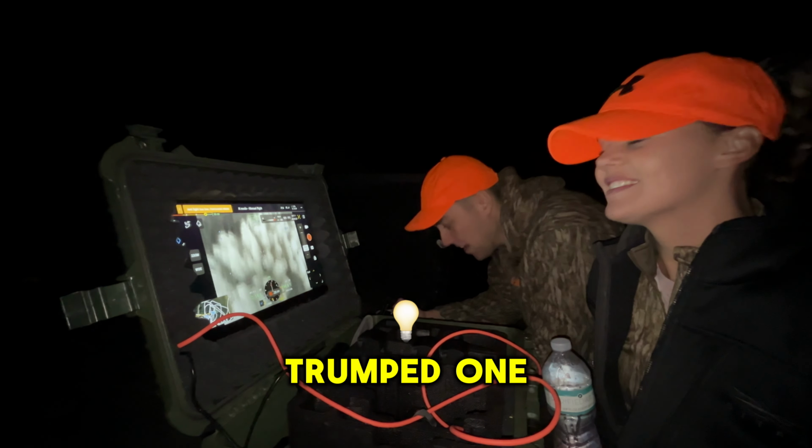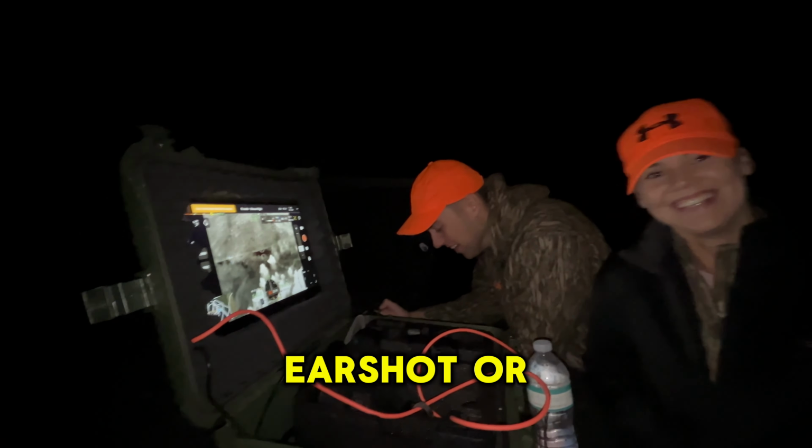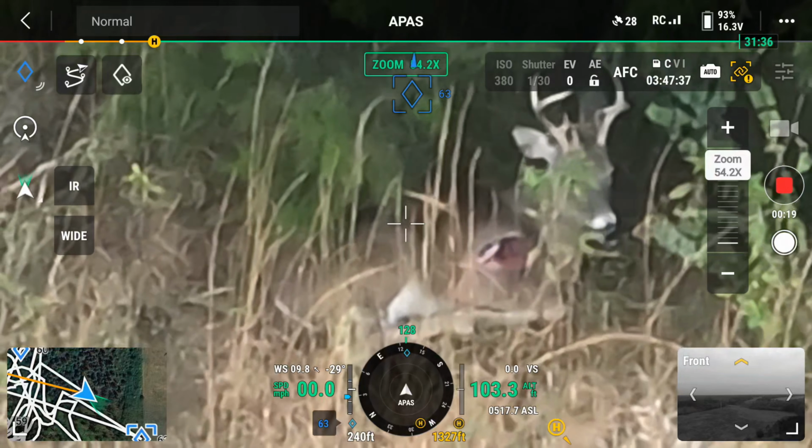Well, he might have trumped one, you know? He might have just been earshot or something. We're gonna find him. I hope so. And look, when we find him, I'm gonna scare him so damn bad he's gonna have a heart attack.